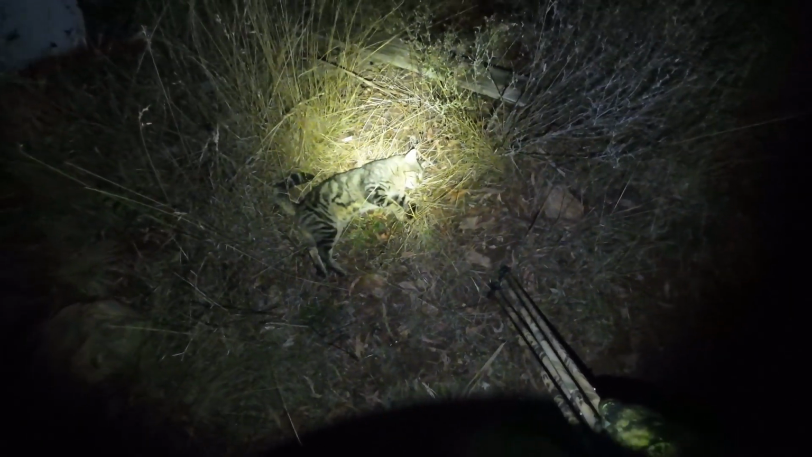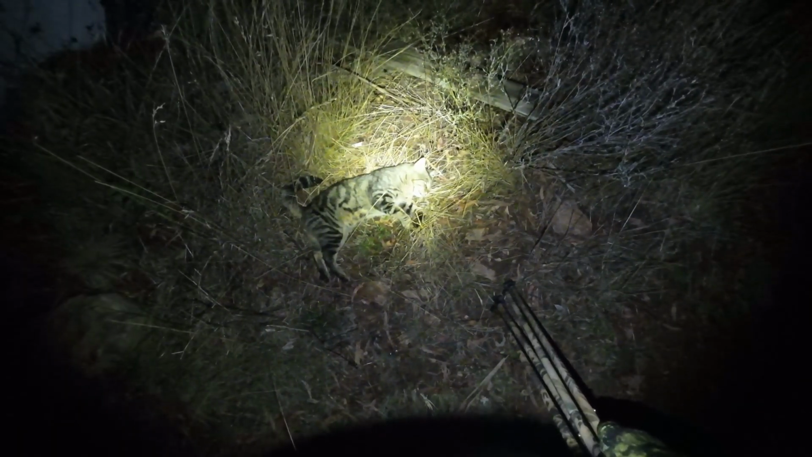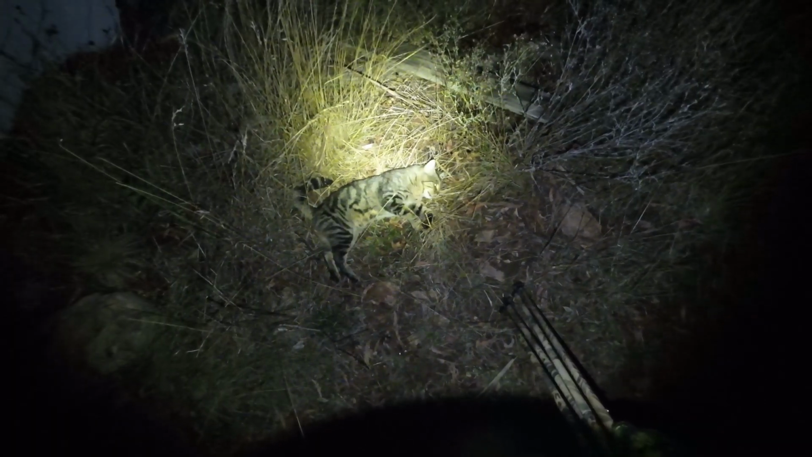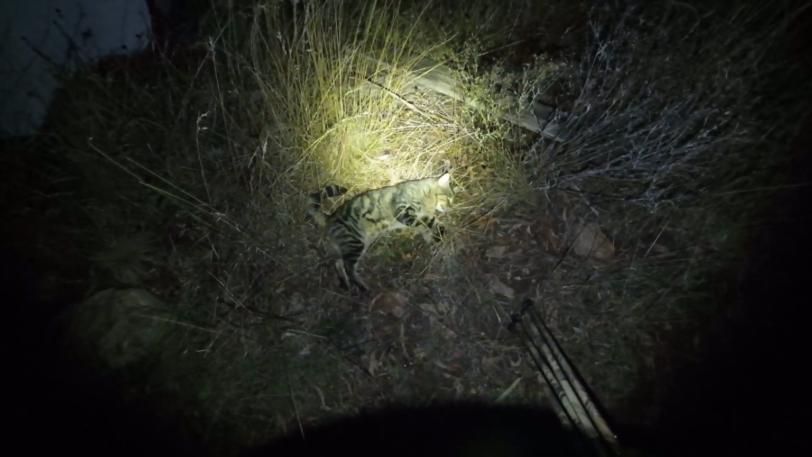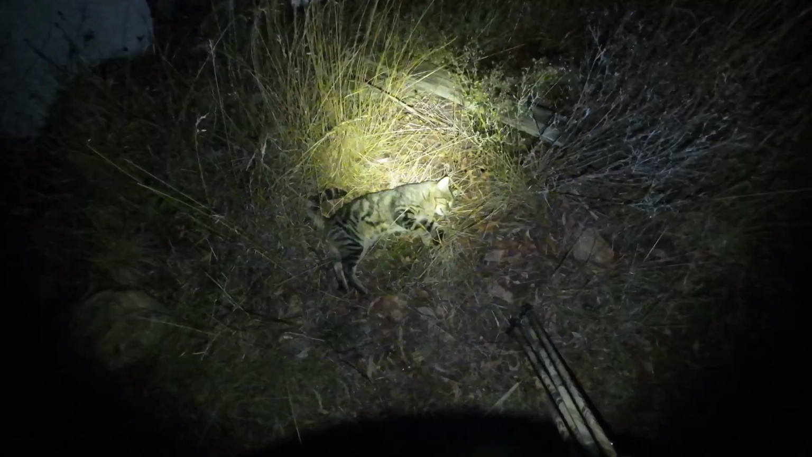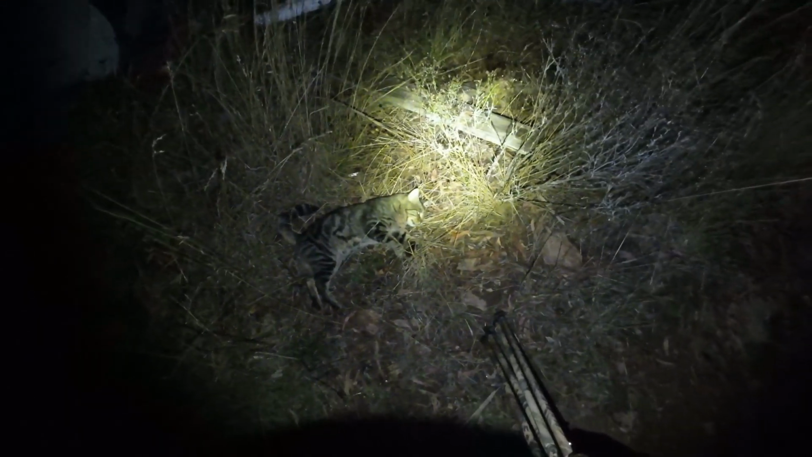Alright, welcome back. That was a little bit exciting. So this would be the first cat I've shot in I don't know how long. Property owner has had trouble with feral cats before, beating up on his own cats indoors. Well, sorry, indoor cats mainly, but they get out and about. But never have I actually been here in time to smack one around a little bit and give it a bit back.